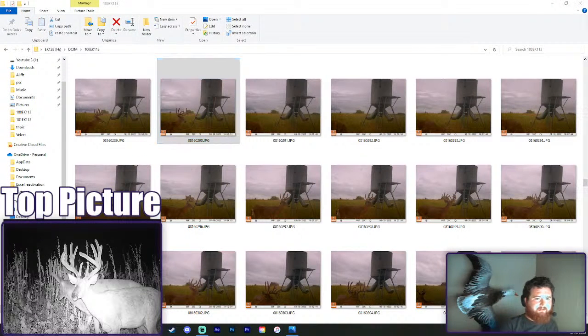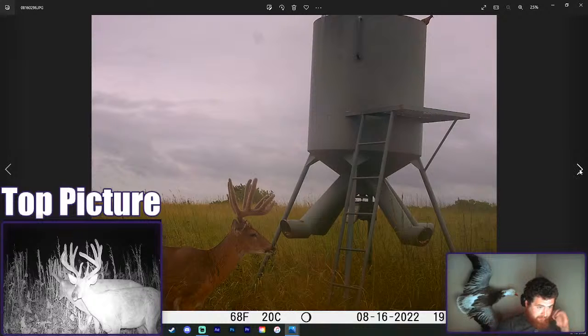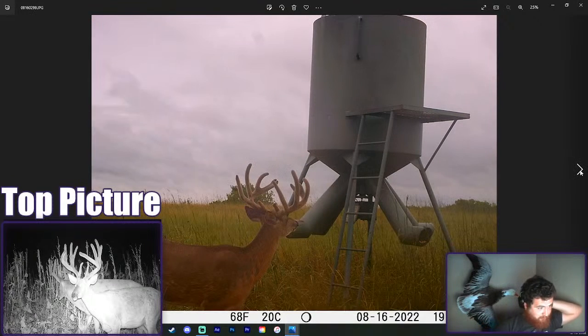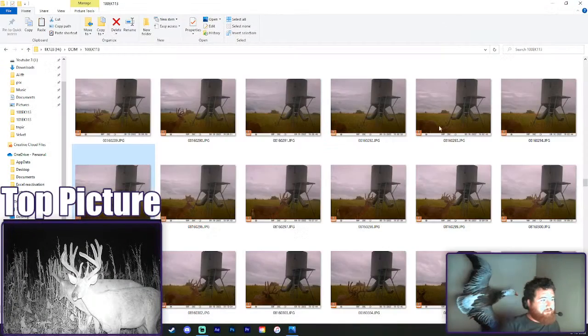Did I already save this picture? No. Okay. Let's see if we can get some more pictures of him. Cool. So far we've had a mature buck at every camera. This would be number 2 here. This is one I'd actually probably consider. This one's definitely a shooter. This one actually someone would want to shoot, not necessarily like a management type buck, but he's cool. I like that. I've always liked those beams that kind of tuck in close and twist. He's a cool deer. Let's save some of these.